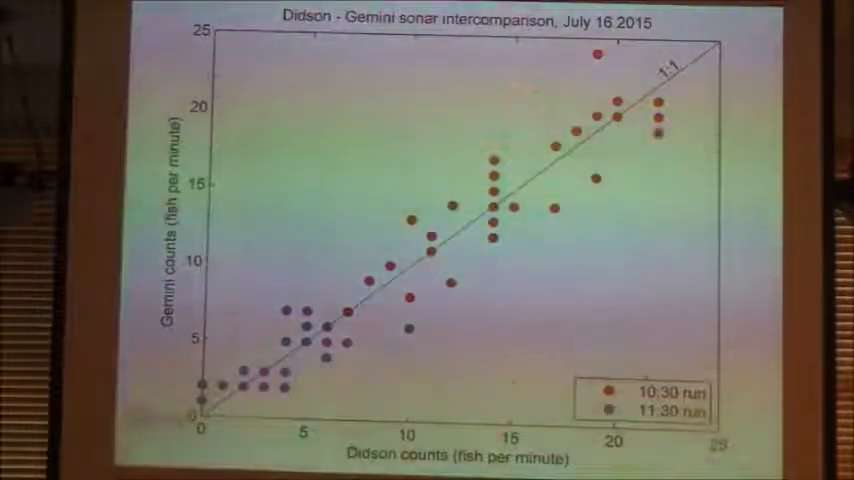Yes? How much did the Gemini one cost? Those are made in England, so they're getting cheaper all the time. They're around $35,000.